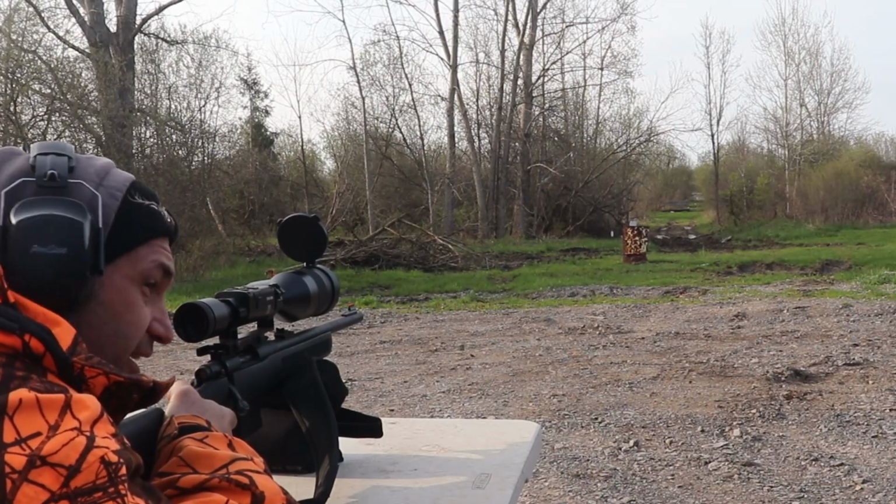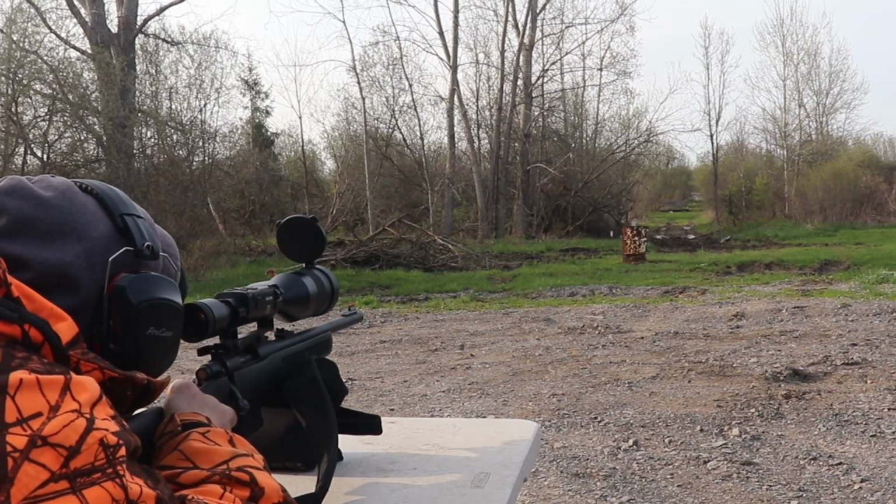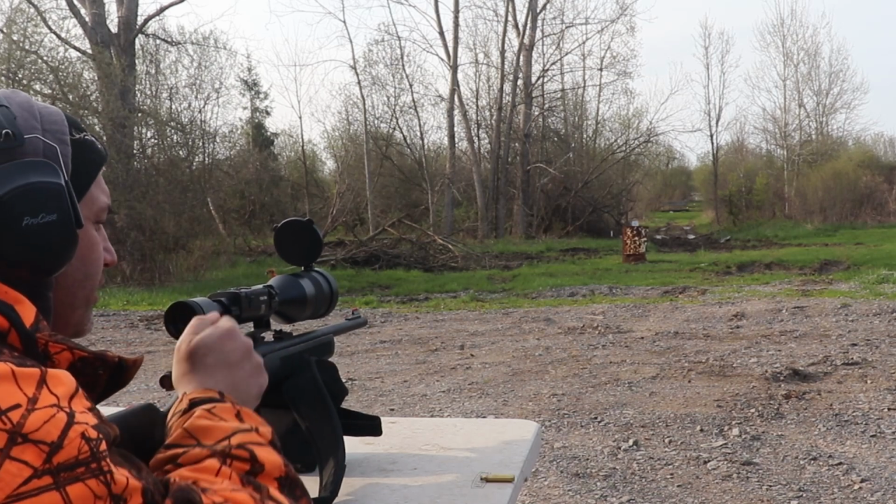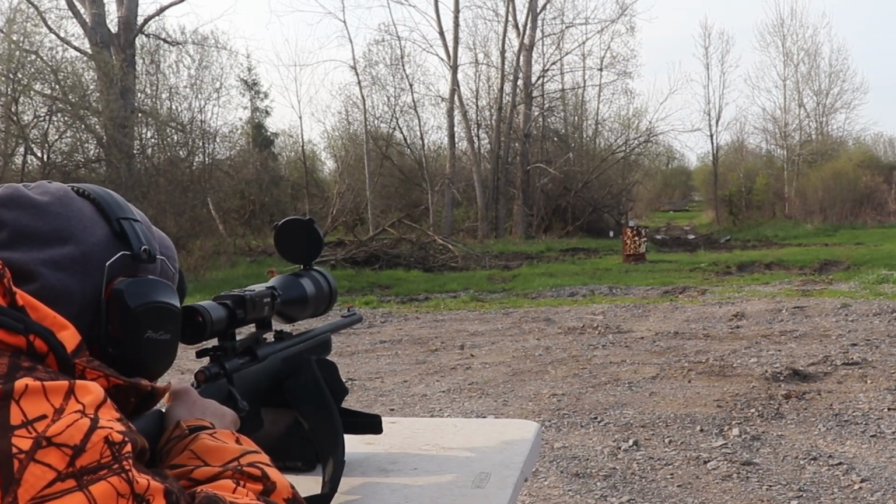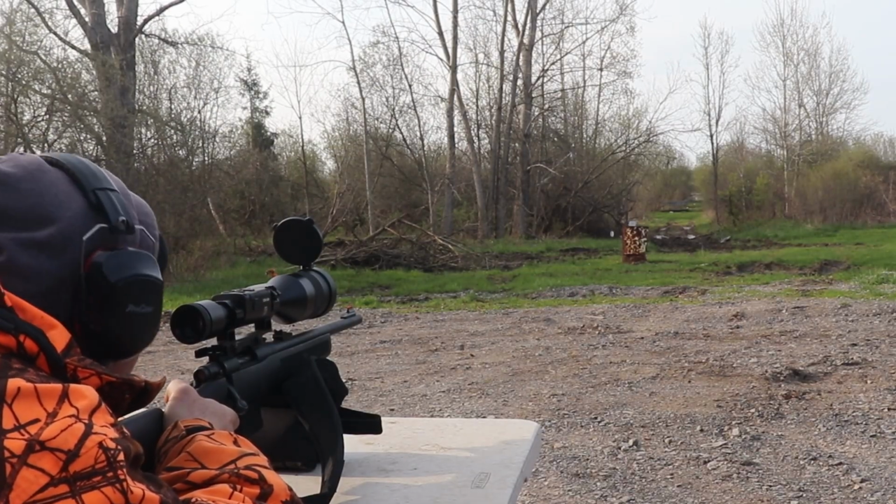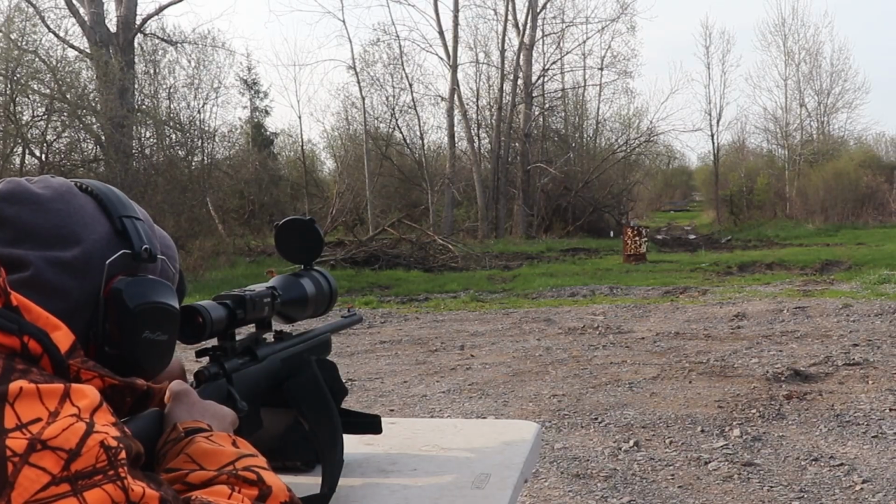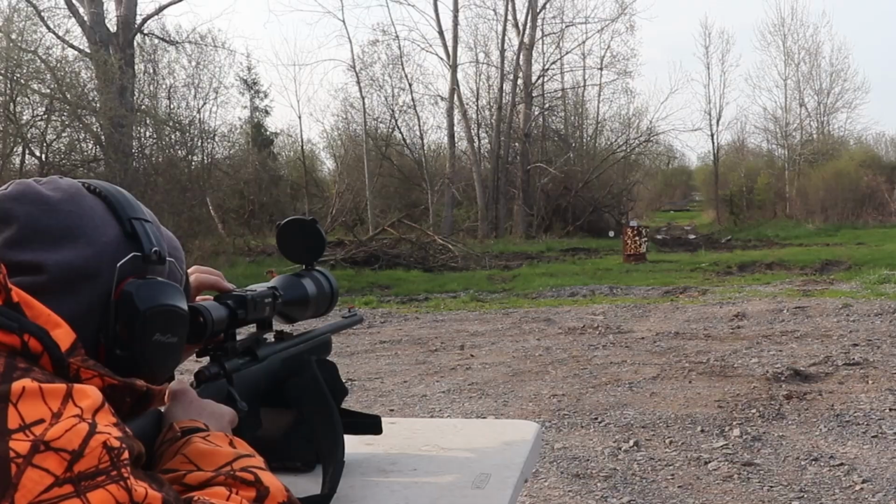Alright, that's hitting dirt. See if I can raise it up a little bit. Can't tell where that one went. That was a hit. So she's shooting low, and that is something that I have to maybe account for. Maybe the distance might not be exactly right.